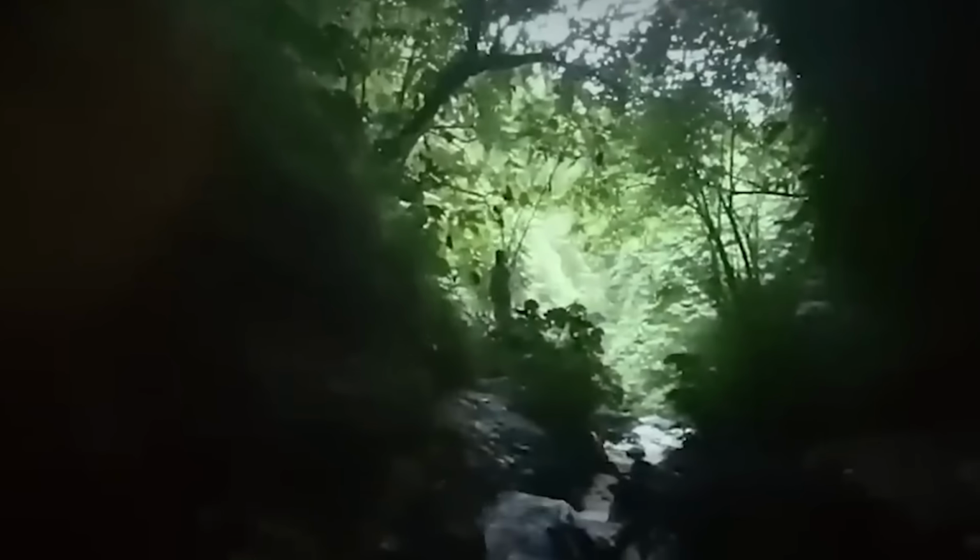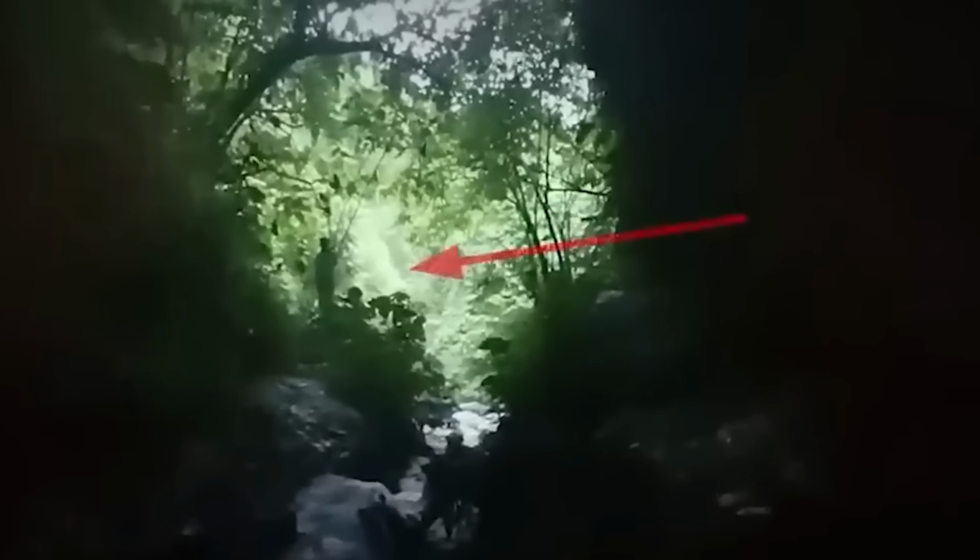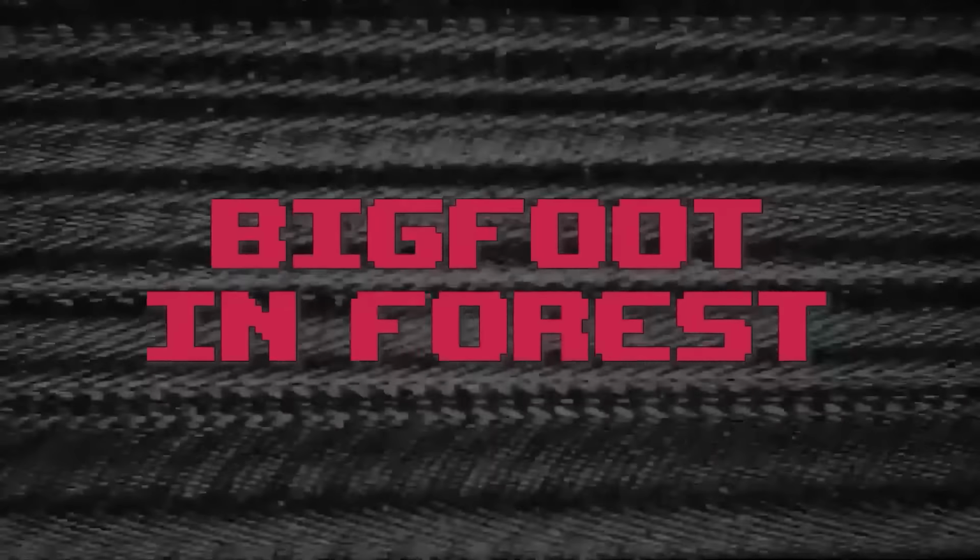This figure continues to stare at the hiker for a few moments, before eventually deciding to walk away. The figure's calm and stalking behavior was quite unsettling and gives off an eerie vibe. If I were in the hiker's place, I would have quickly made my exit the moment I saw this creepy figure following me.